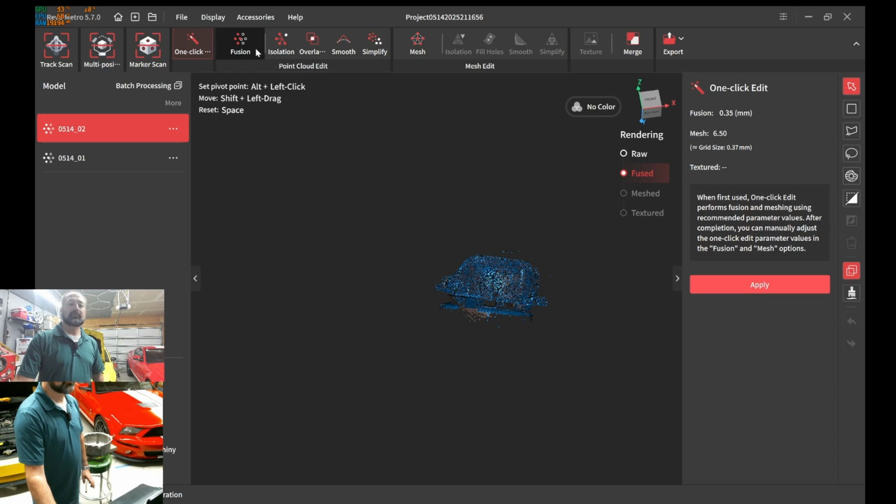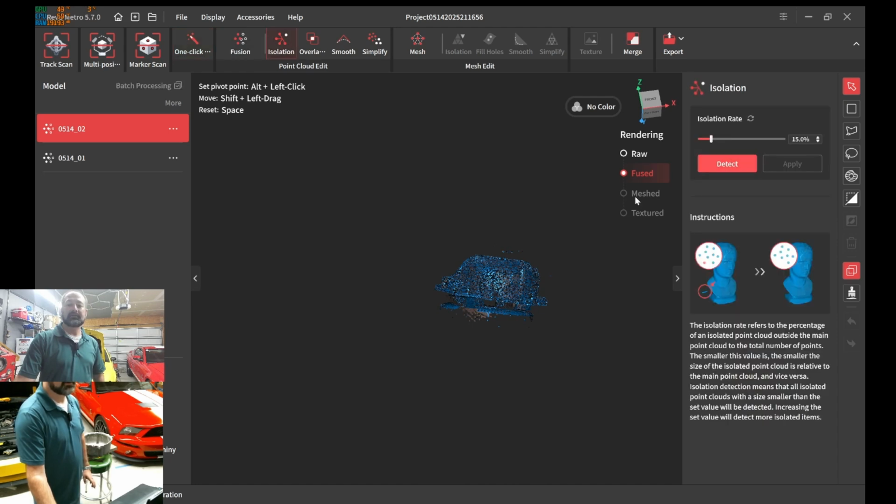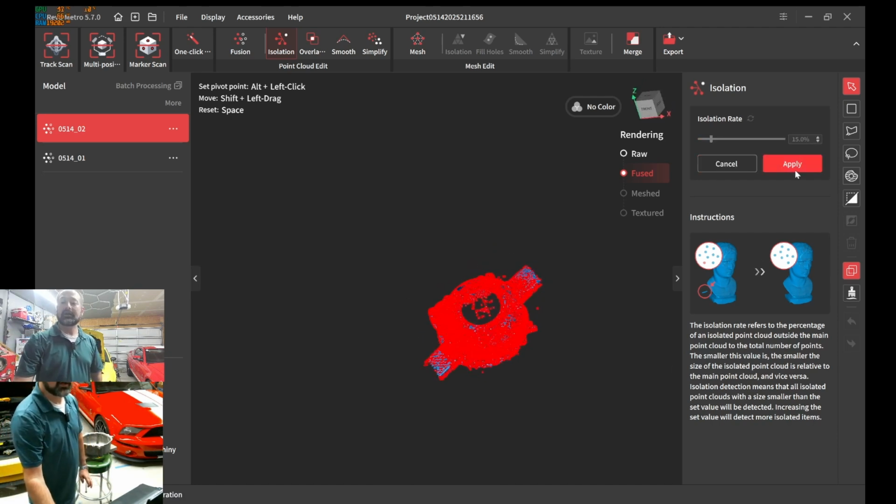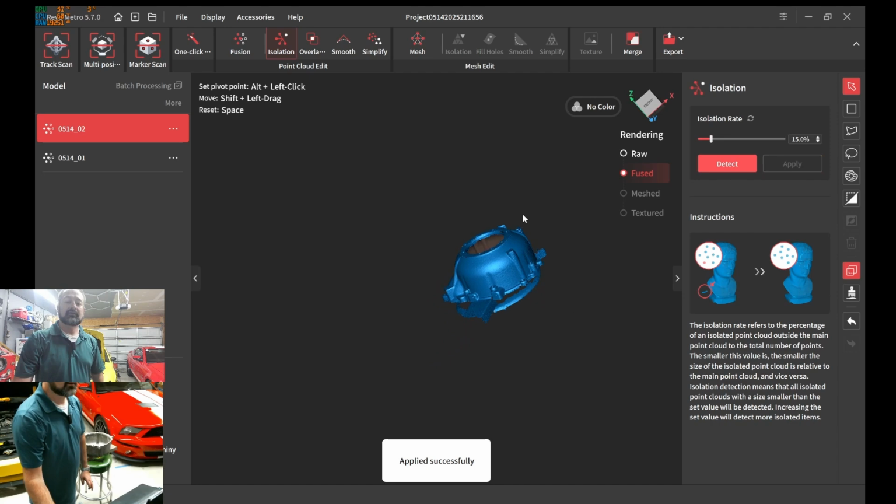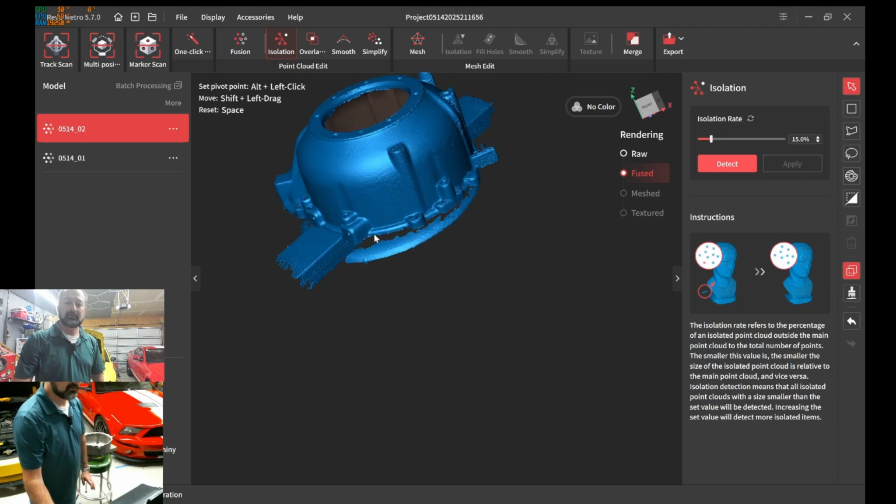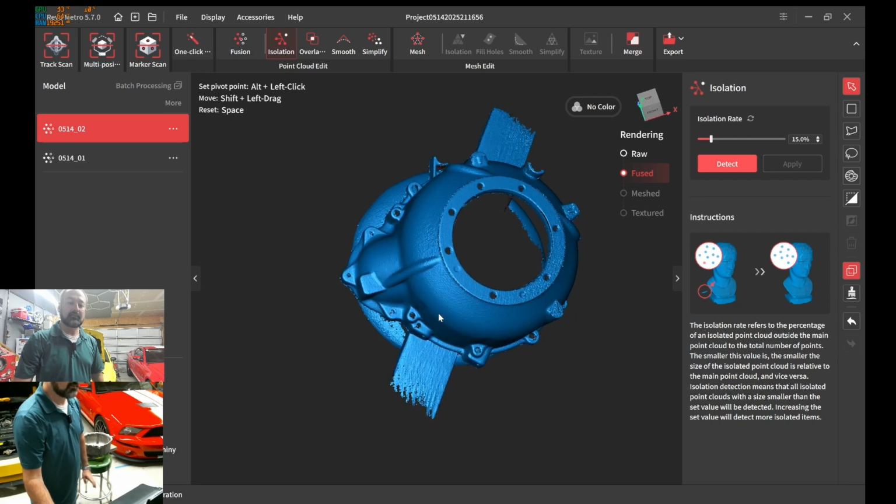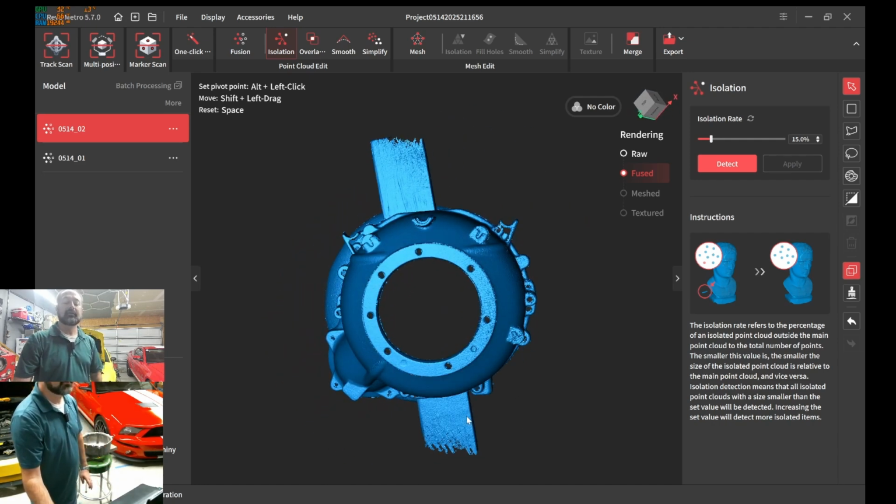Fusion's complete. I'm going to do isolation. Same default isolation. Let that finish. Okay, all red. Nice and clean. That looks good. And remember that part I was worried about? Well, it makes sense because it was directly underneath it. I wasn't going to crawl on the ground to fill that in.